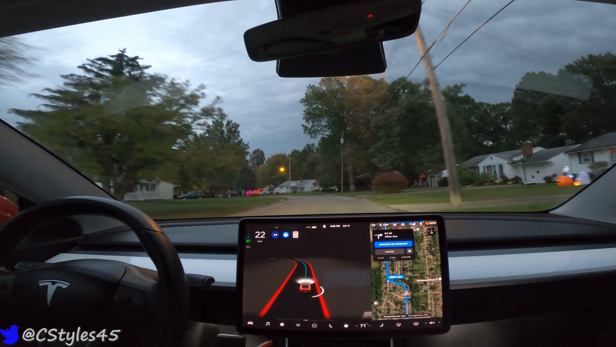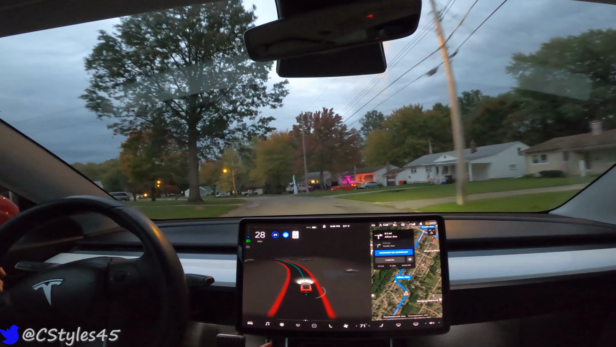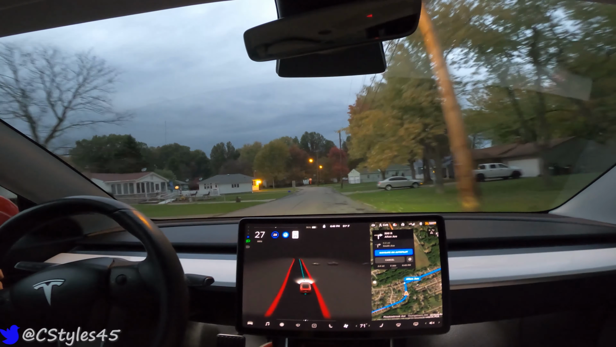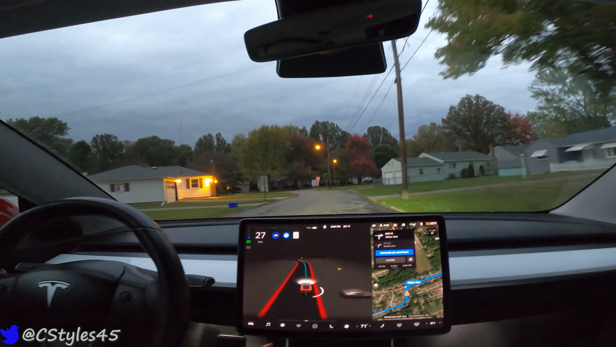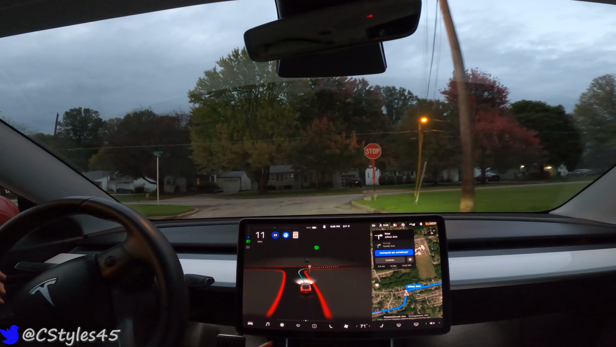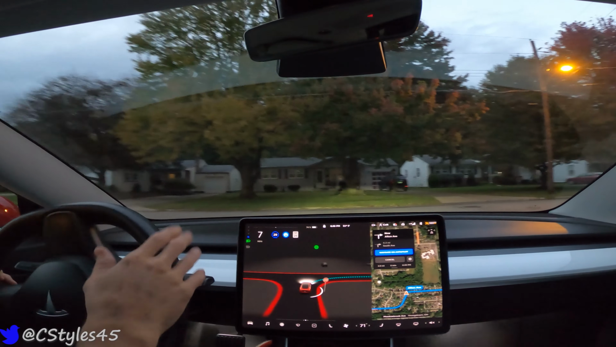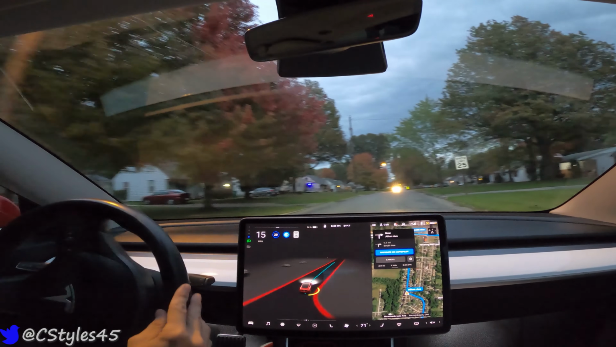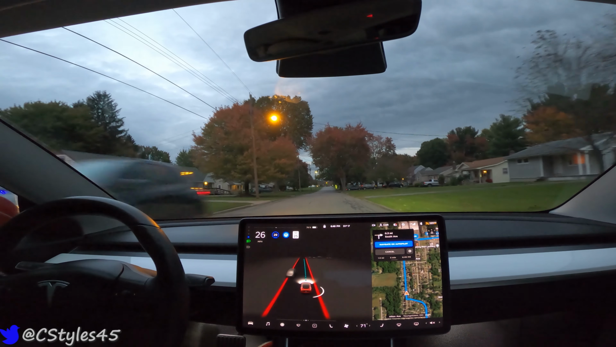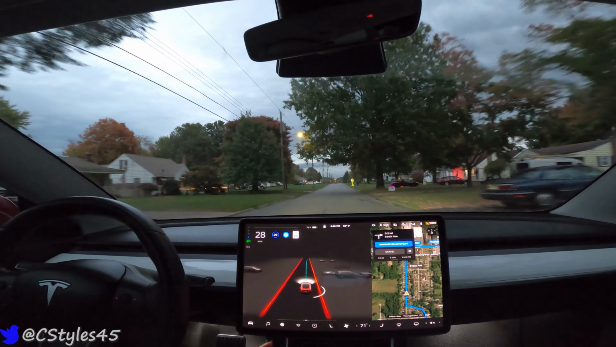Some people go into the program with certain expectations of what the system can or can't do, and they're left disappointed, but it's lived up to what I thought it was going to be. It's been mind-blowing and frustrating and stressful in the same exact ways. It's incredible. I give the car a good love tap every once in a while, like, oh, good job, and other times I'm just shaking my head, like, what the hell are you doing? Because you're just left scratching your head. But all right, so it took that turn fine, no issues there.